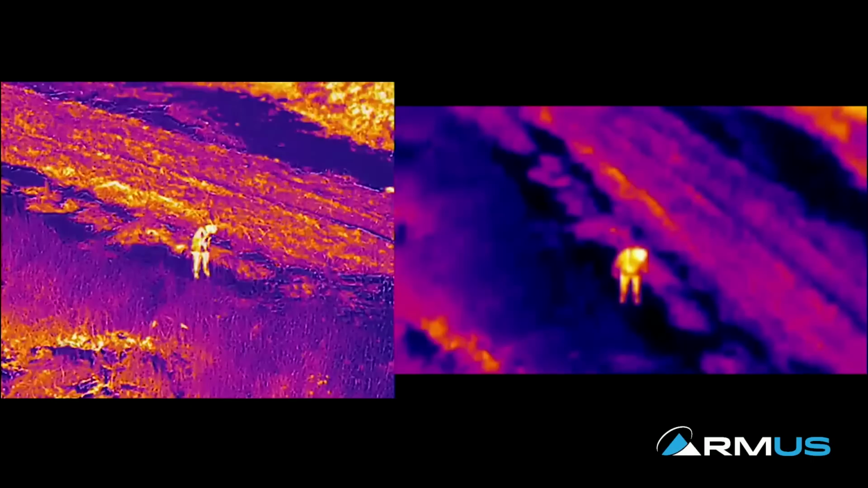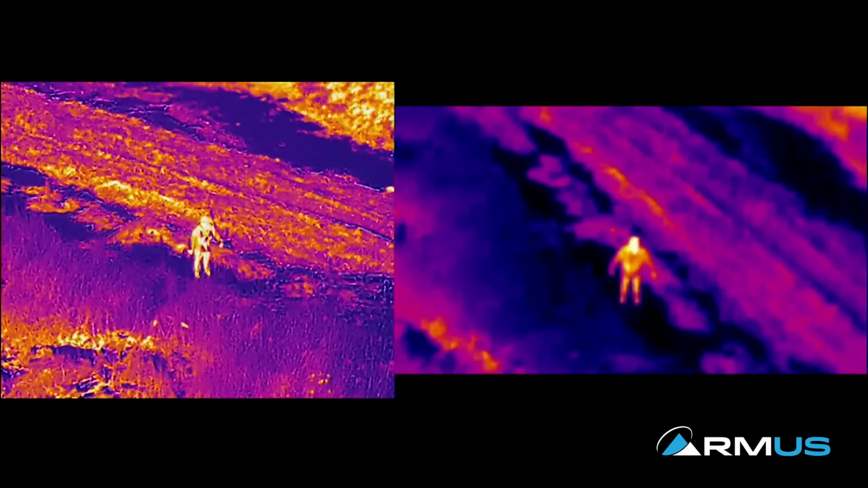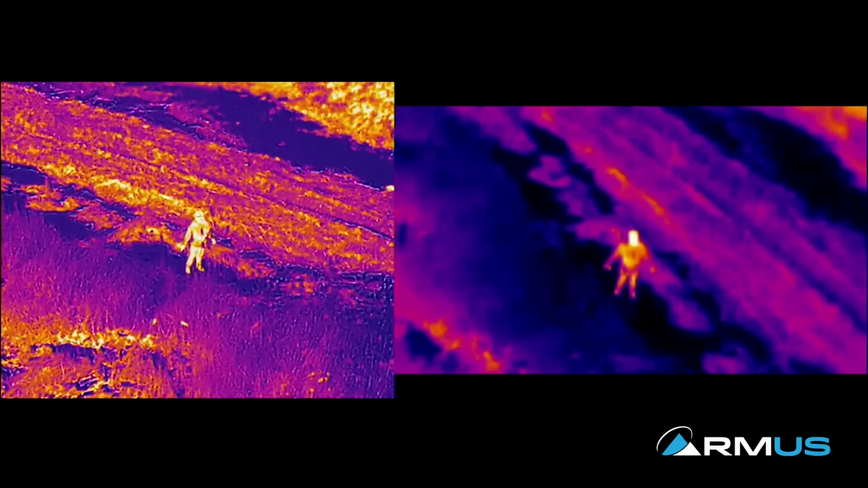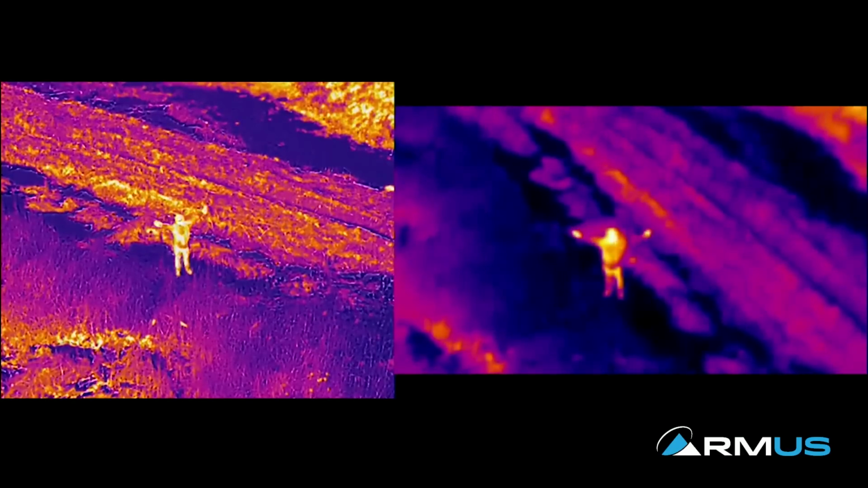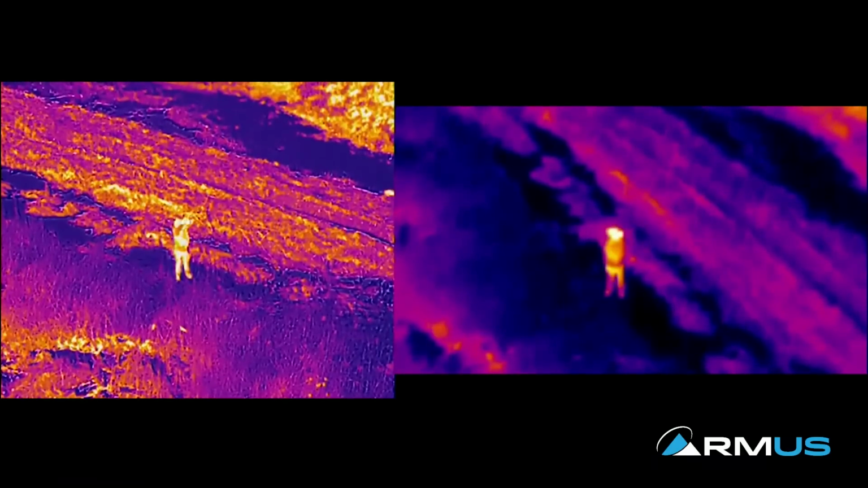So if we take a look at this video that I have right now, I have my subject in the screen. We see a number of things that are pretty cool here that are missing a little bit of detail, but we can still see our subject very well. And as he moves around in that field, on the background we have a lot more detail on the actual ground.